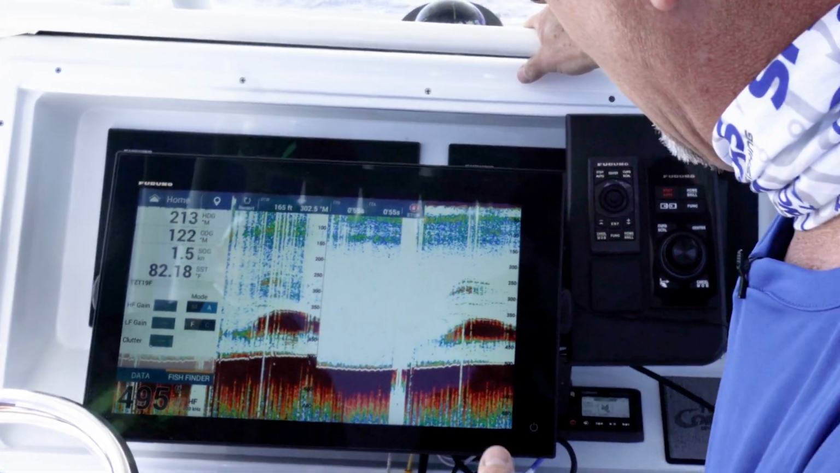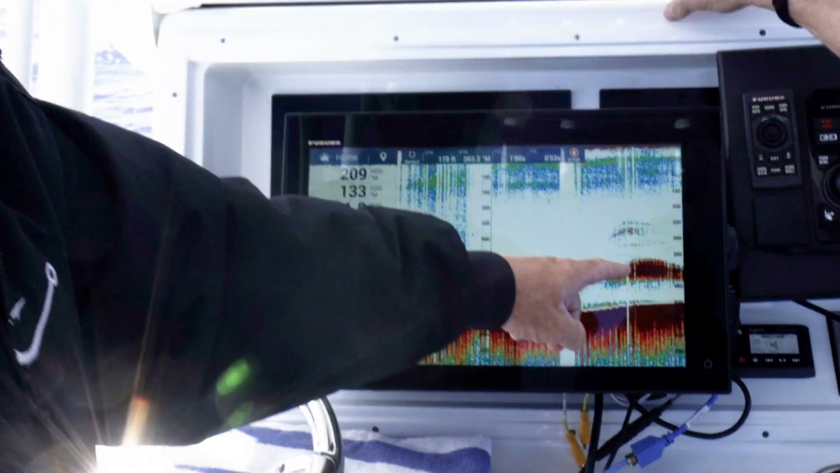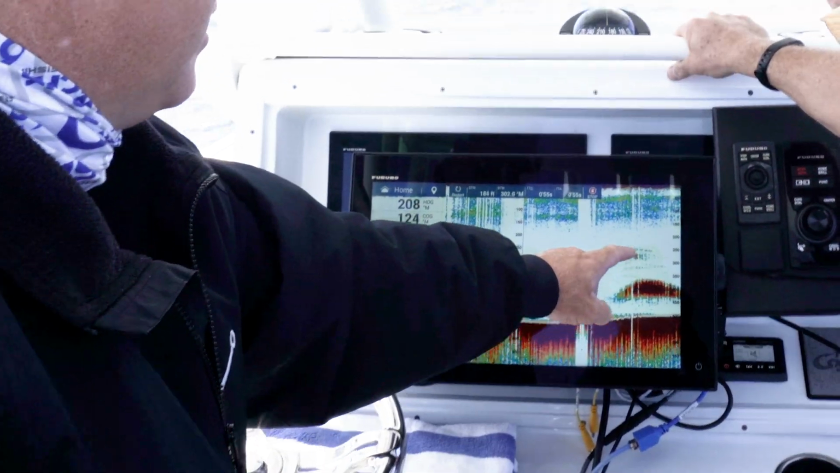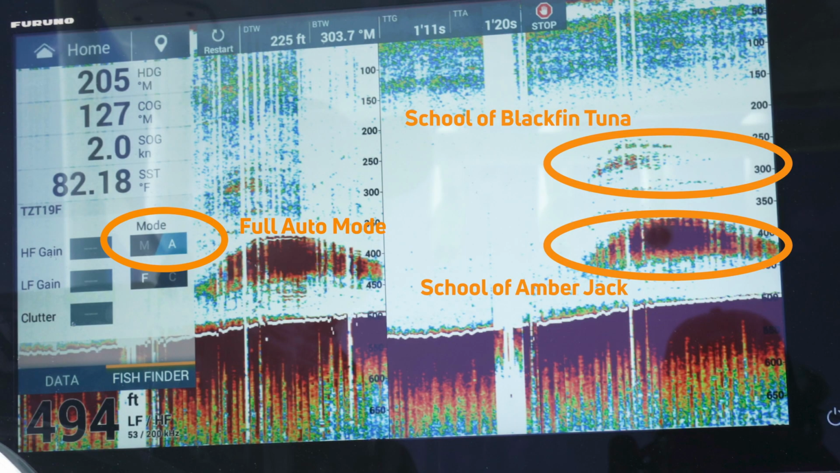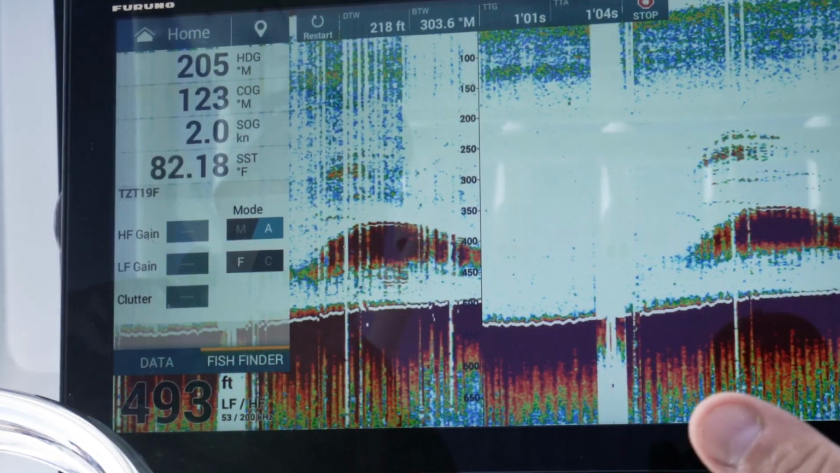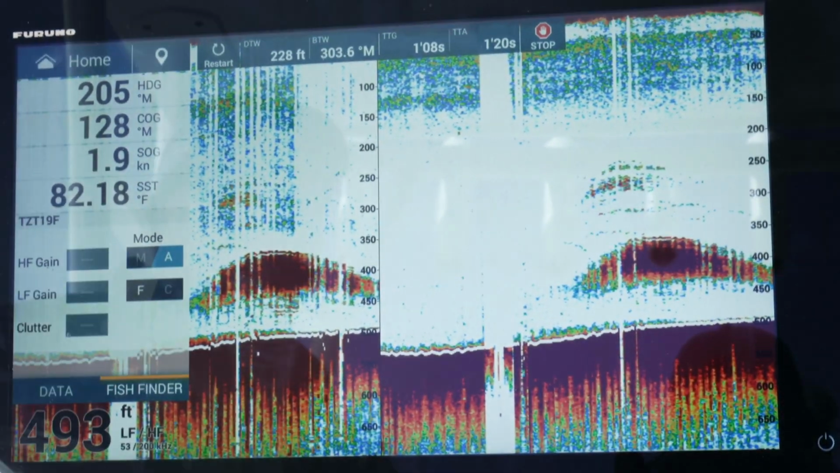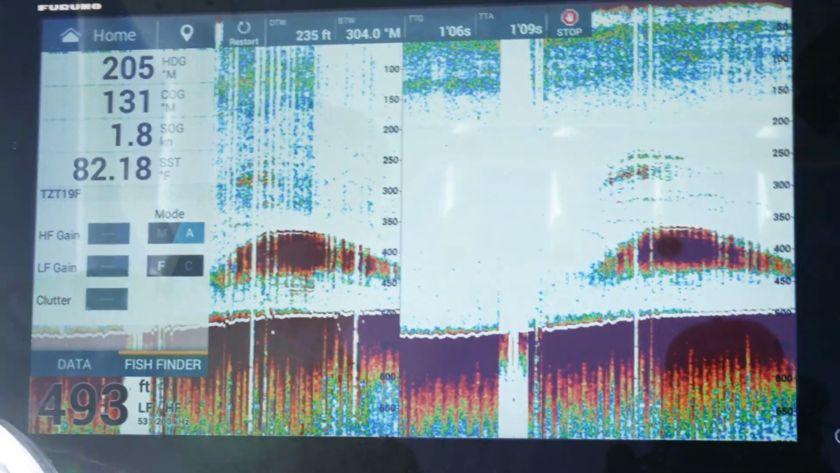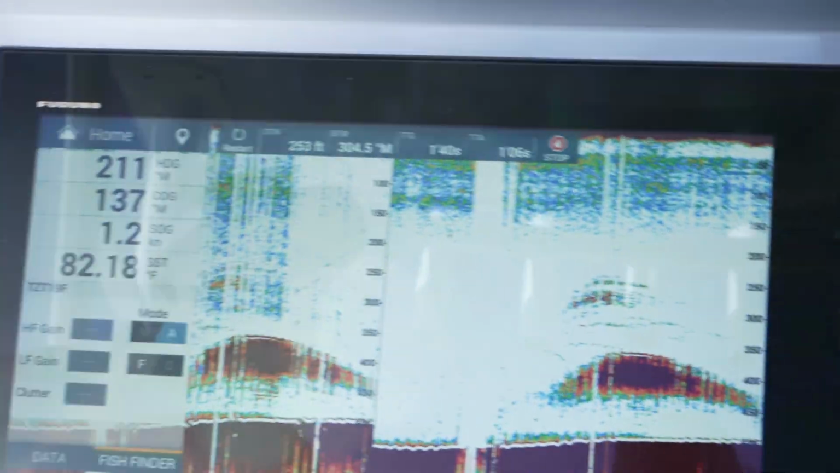We're right over the top of some awesome targets. What do you think we're looking at? This right here, Eric, this is going to be a big school of amberjack, and then this is going to be a school of blackfin tuna. The nice thing is, this is in auto mode. You really don't have to do anything to get this kind of presentation on the display. We're just literally driving and drifting over the top out here at the Marathon Hump, and you can see just how sensitive the TZT3 fish finder is.